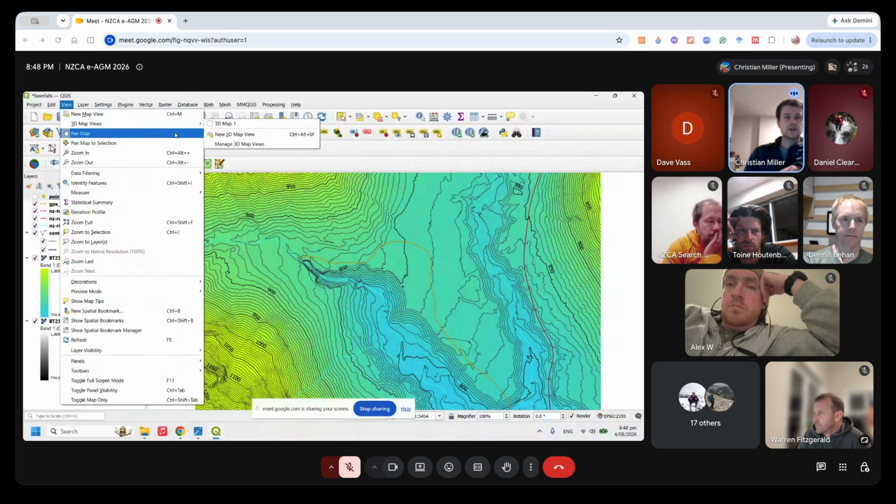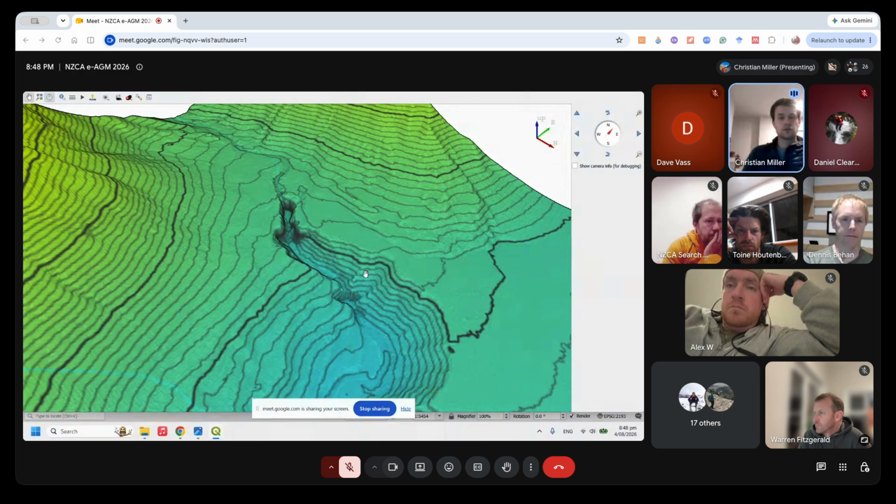Let's have a look at the 3D view. So this is what it looks like.